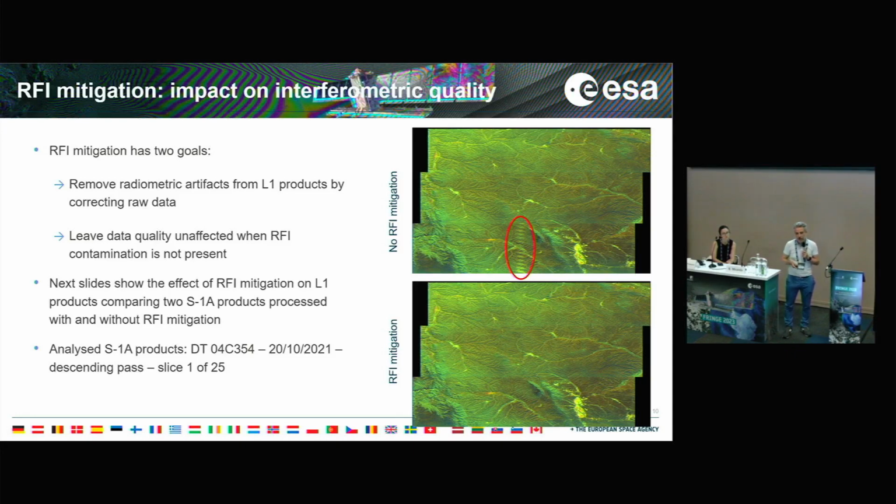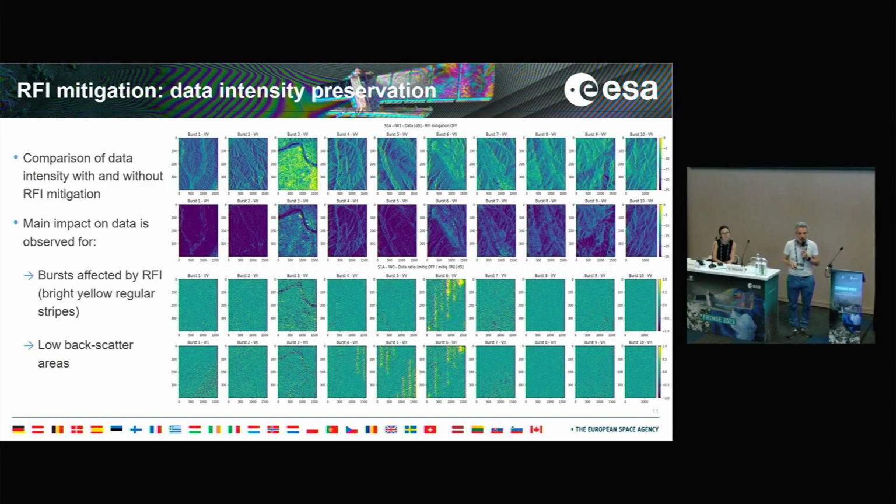And in the next slide, I'm showing just a few examples of the analysis that we performed, in particular of this product that is shown on the right, where you can see on the top the original product and on the bottom the product after RFI mitigation. And in particular, you can see that in one of the subswaths there was a clear RFI that has been correctly mitigated.